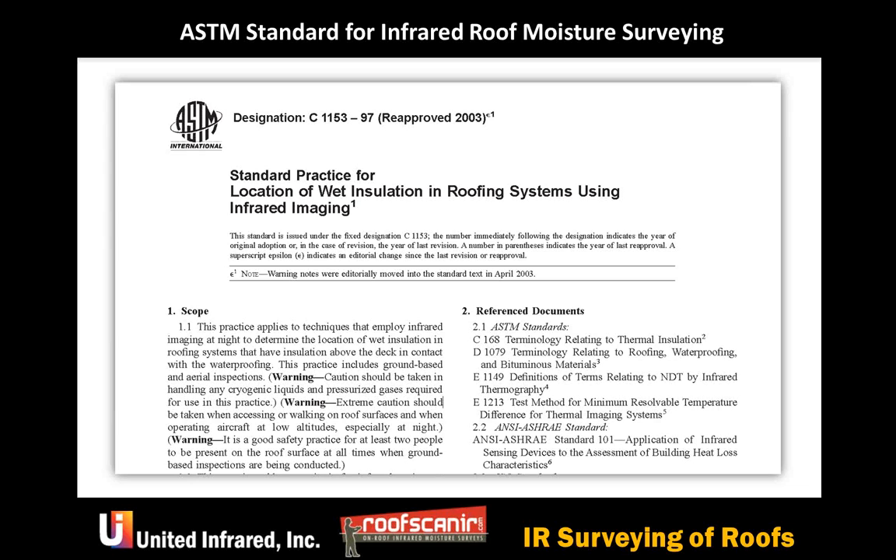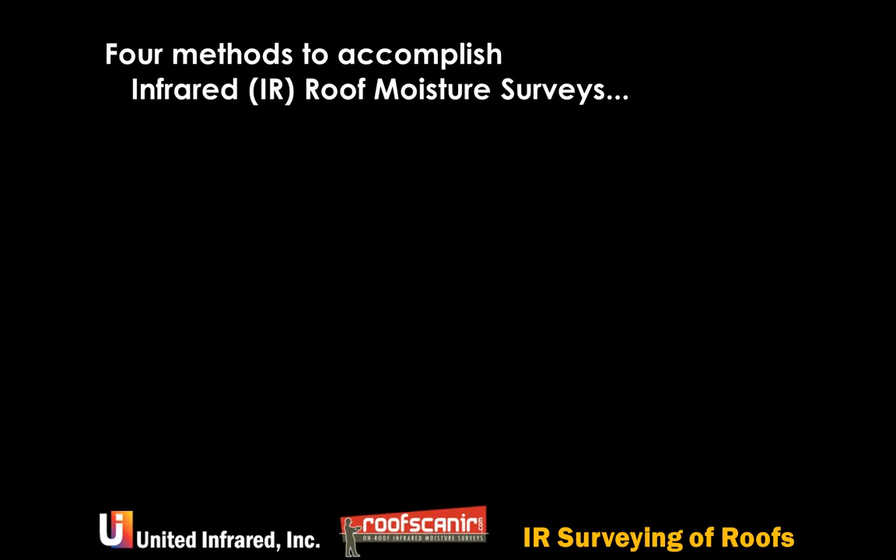And this ASTM document is what we hold as the official document, if you will, of testing. Although this document is quite old, it was updated recently, but it needs to be completely rewritten. It's a good document, but it does have some problems with the technology updates. So I'm going to spend just a minute and go over the four methods, which are the ways that we accomplish roof moisture surveys.